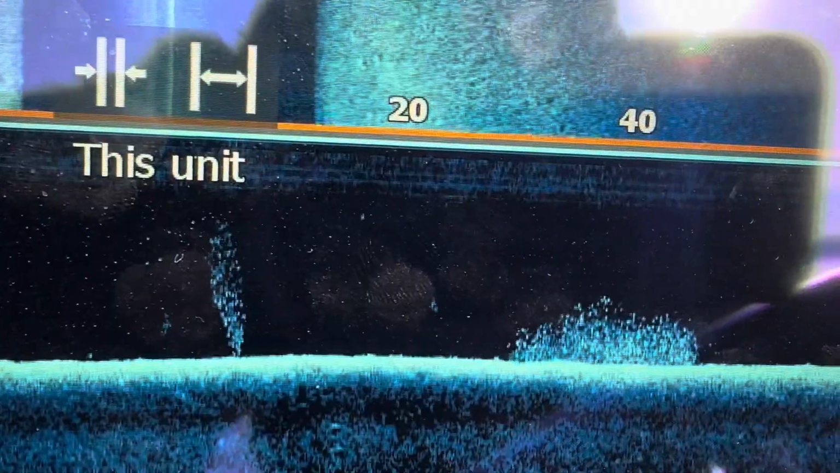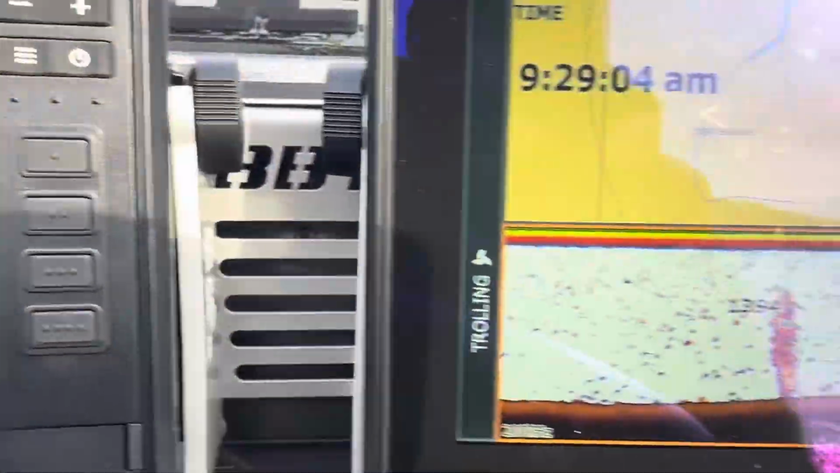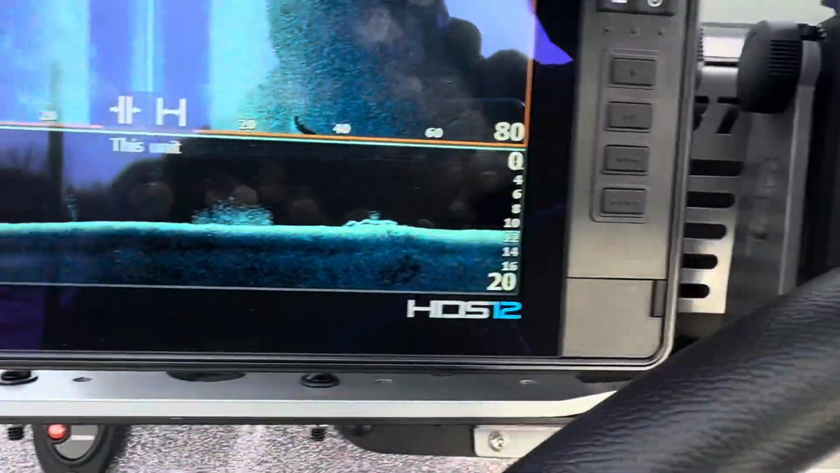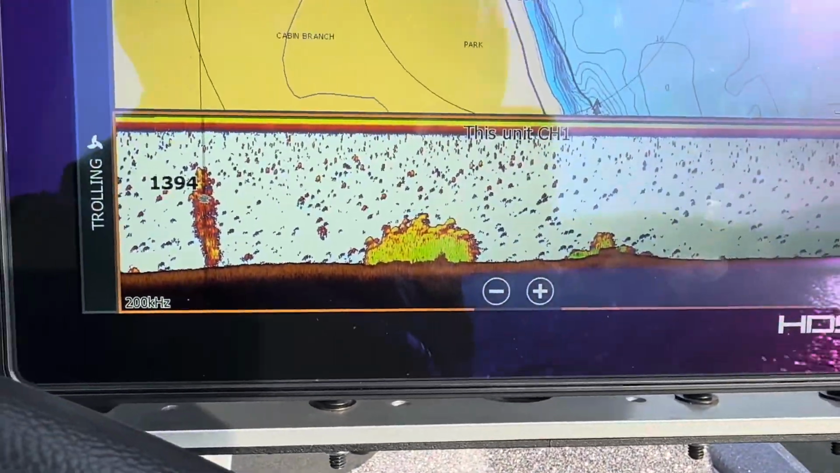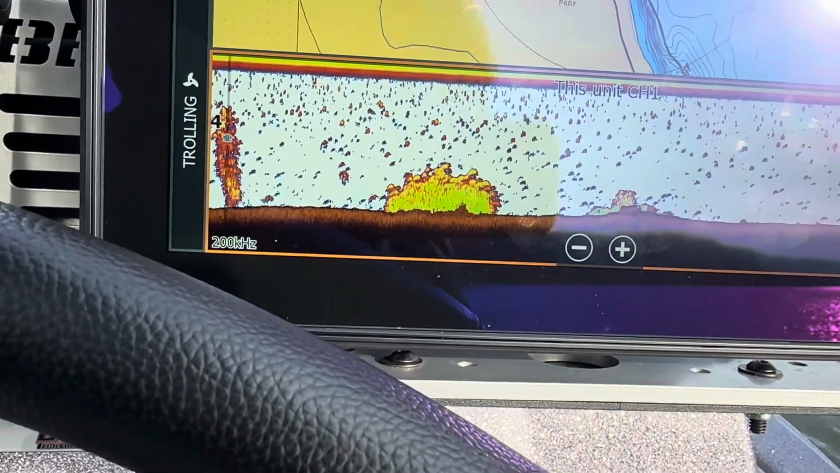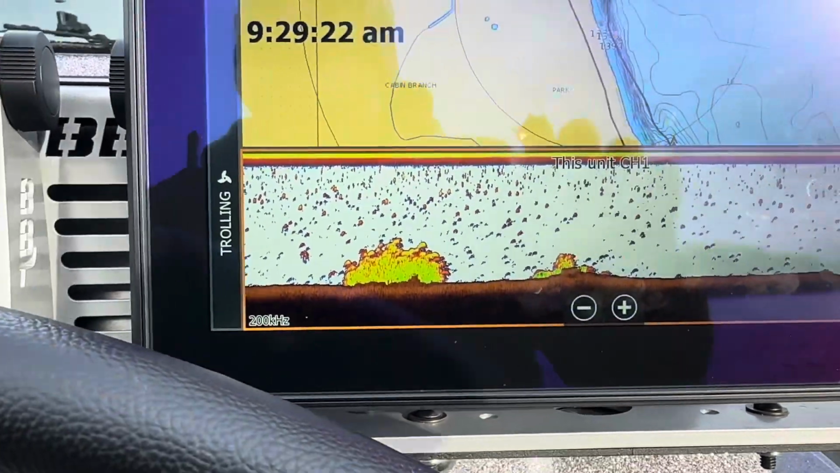Here's another piece of wood we're going over. You can see some on there. And that's what it all looks like again on that 2D. So definitely have some high hopes for this. This could be good. I'm gonna mark a couple of these real quick just so I know when I come back. It's a good area to start in.